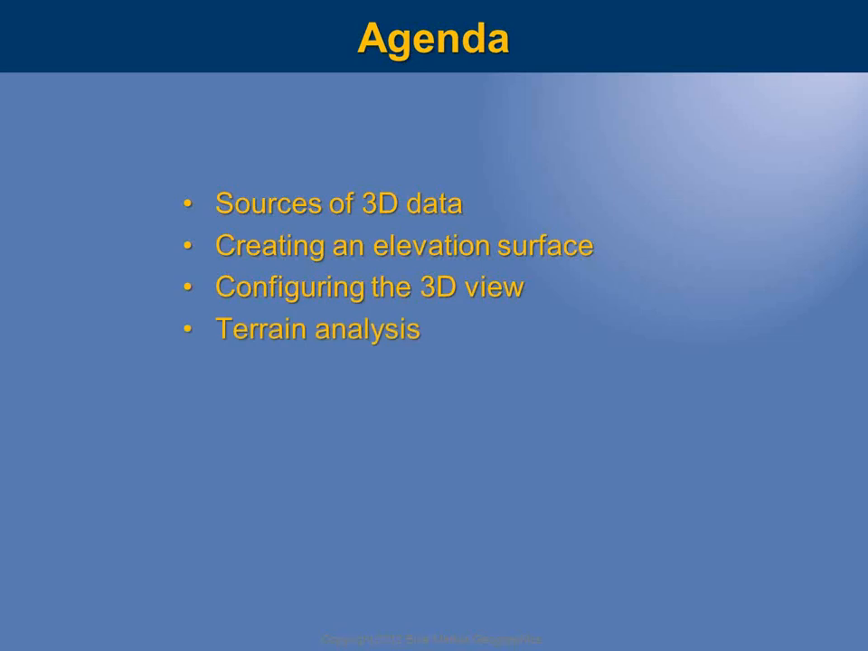I have an entire bullet here called terrain analysis, and this is going to be the majority of the presentation today, where we'll talk about various functions, various tools, various processes that can be applied utilizing the 3D data that we've imported. Things like watershed modeling. We'll do some variations on the theme of watershed modeling. We'll do some other 3D analysis functions as well.